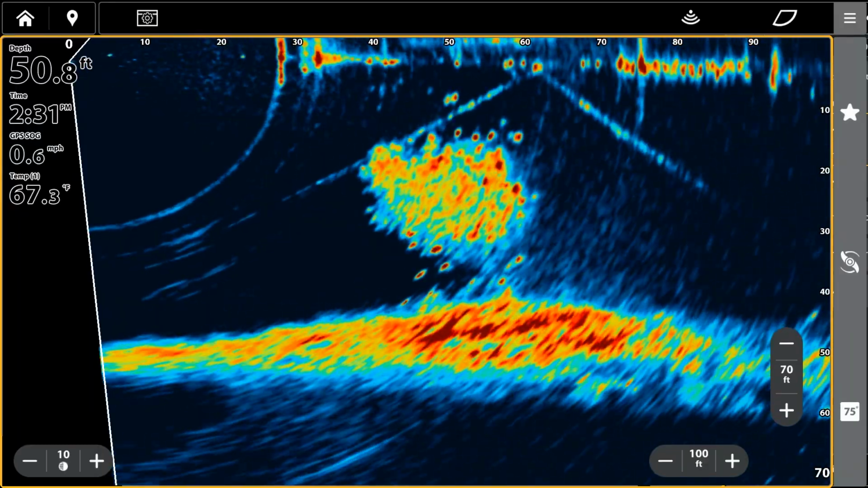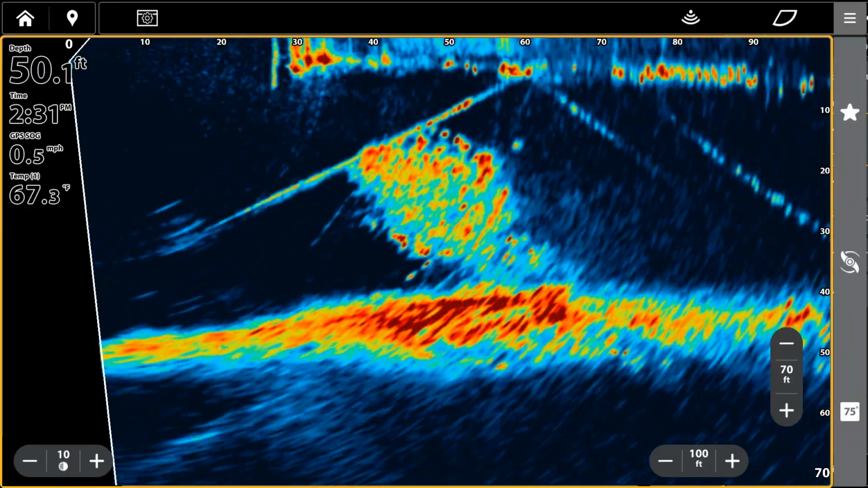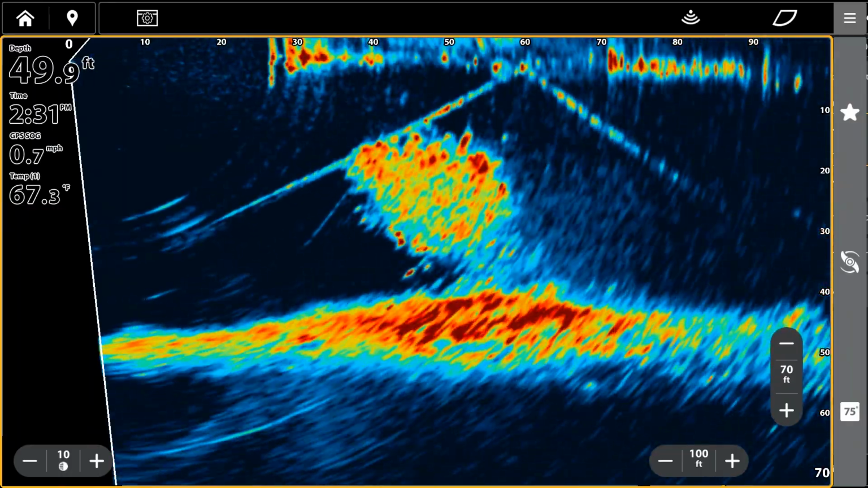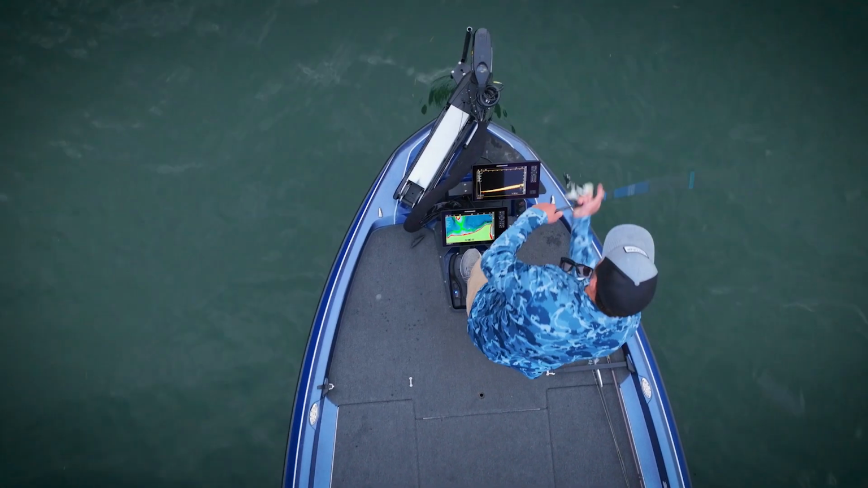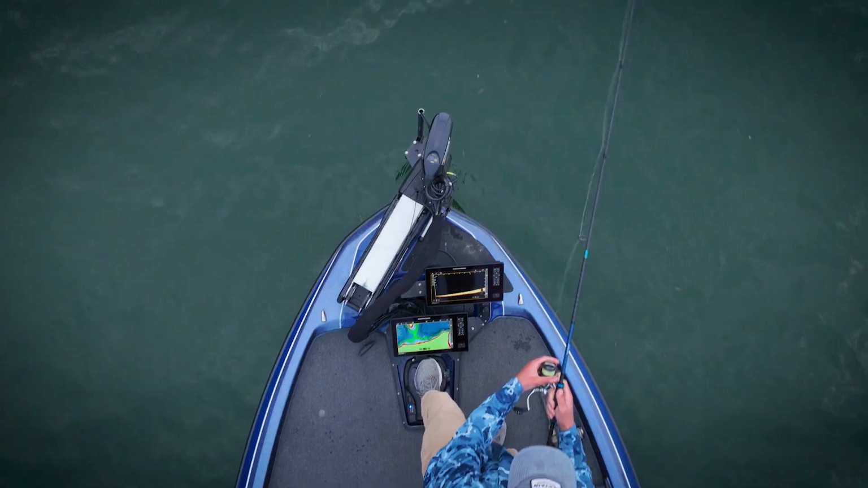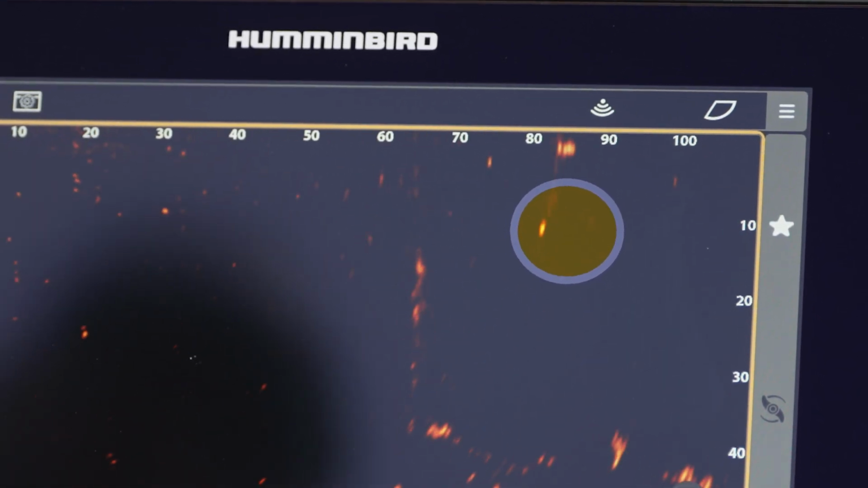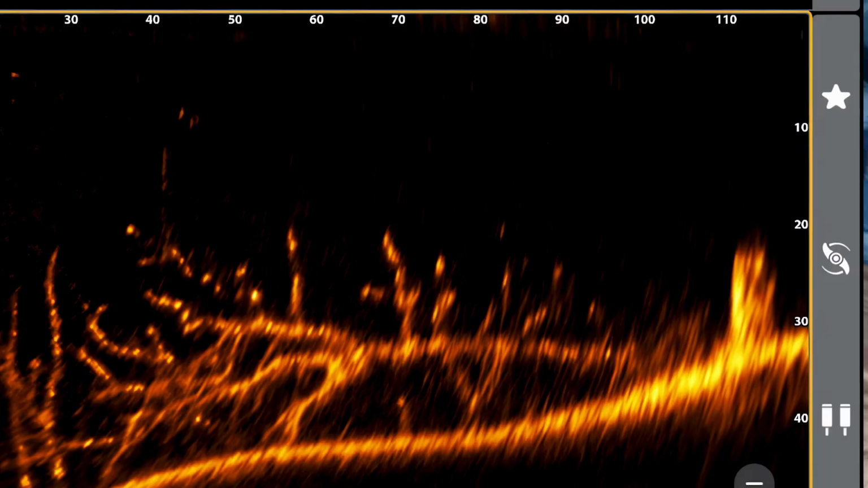I believe right here we have a bunch of crappie that are all real tightly packed together, but even still you can see some red dots forming on them and see the target separation with this color palette. Another cool thing about Mega Live 2 is just how far you're able to see your bait. It doesn't matter if that fish is 100 feet away or 50 feet, I can still see it, I can still target it and track what my bait's doing the whole way.